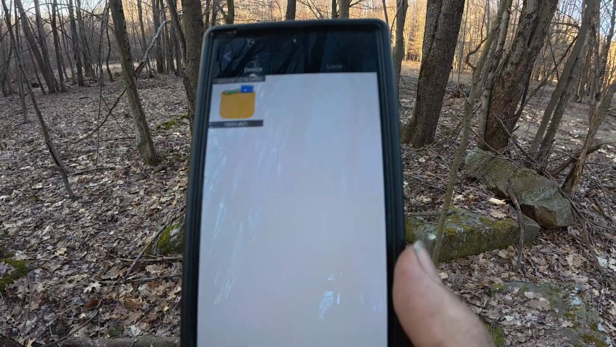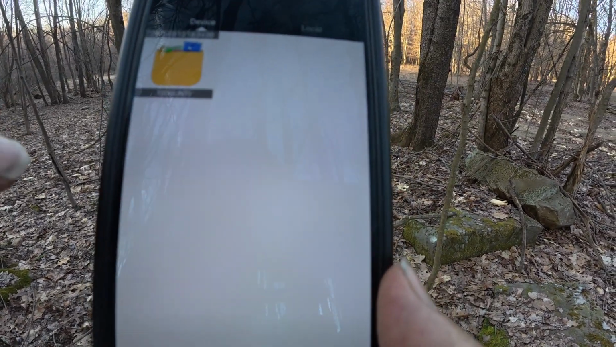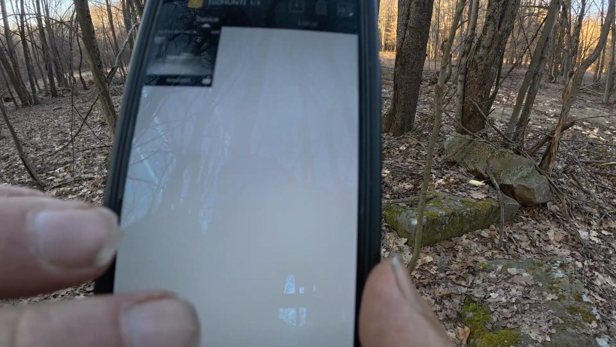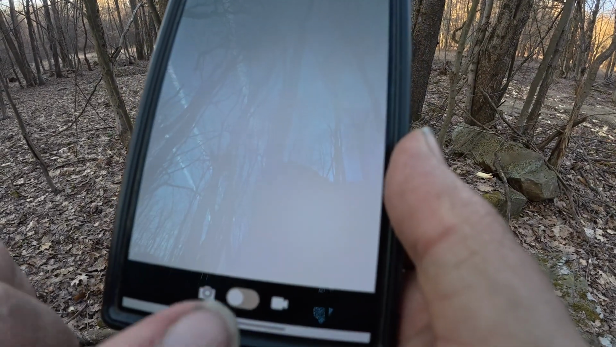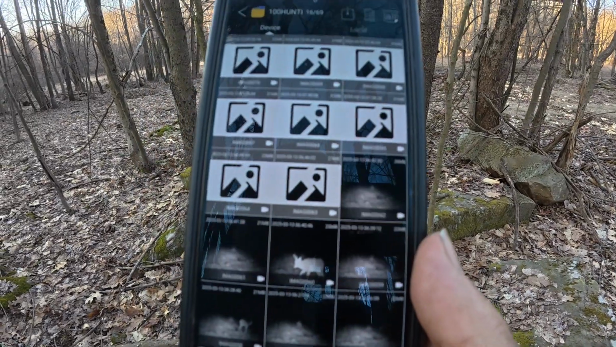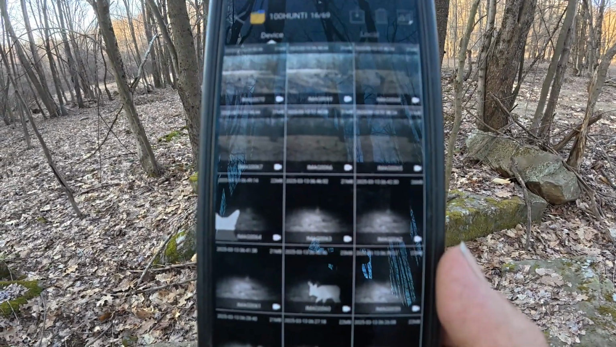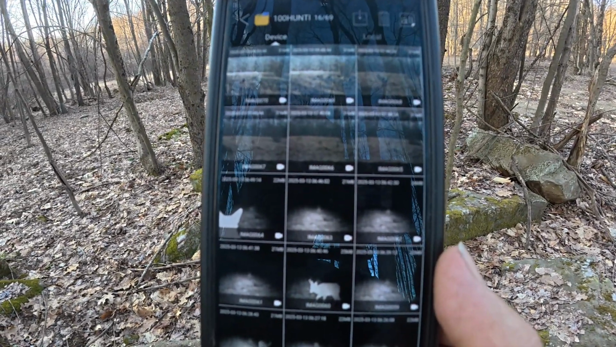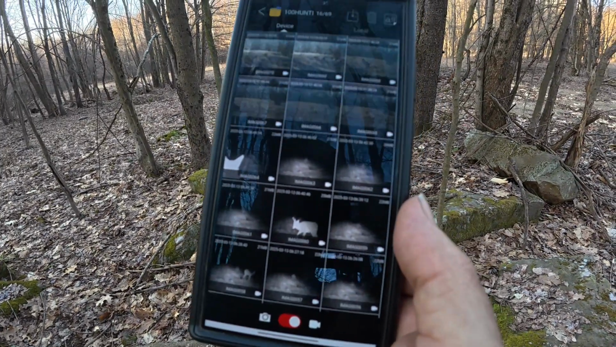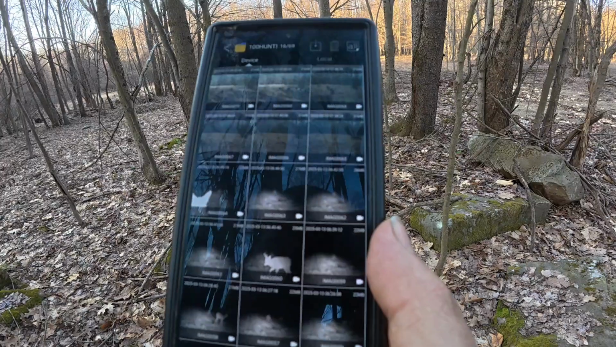So what we want to do, we want to go to pictures. And we're actually going to video. We're going to hit that. And we're going to go down here. And we're going to make it go to video. And I already retrieved some pictures from this game cam the other day. I had so many on there, I had to delete them. But now, see what you could do.